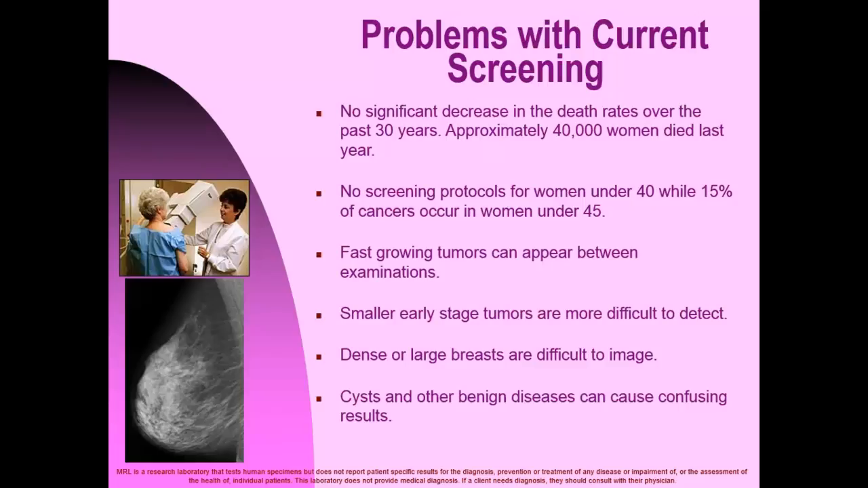Fast-growing tumors can appear between examinations. Smaller early-stage tumors are more difficult to detect. Dense or large breasts are difficult to image, making thermography a great option. Cysts and other benign diseases can cause confusing results.